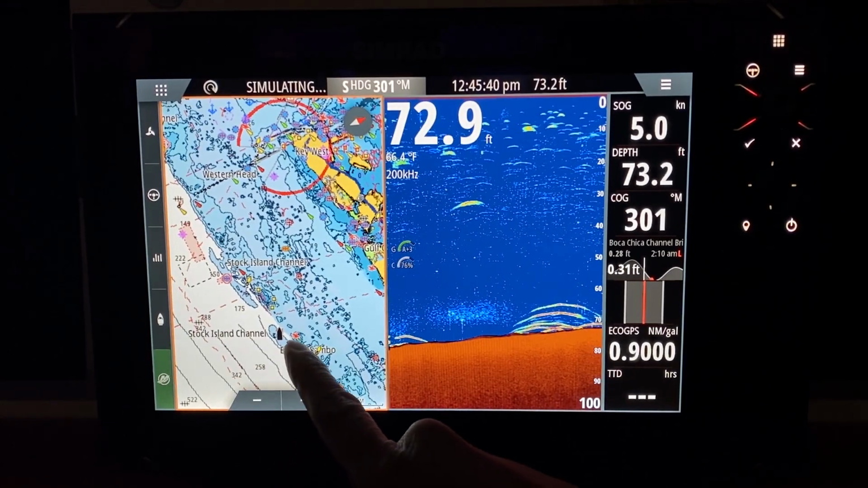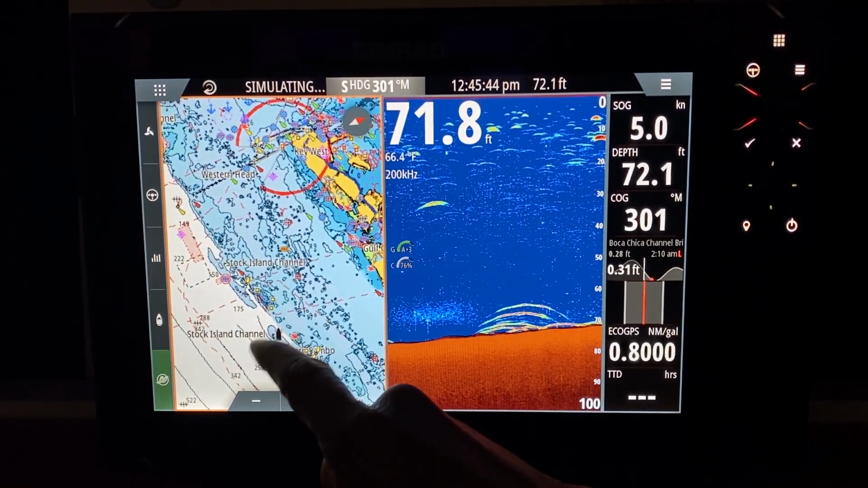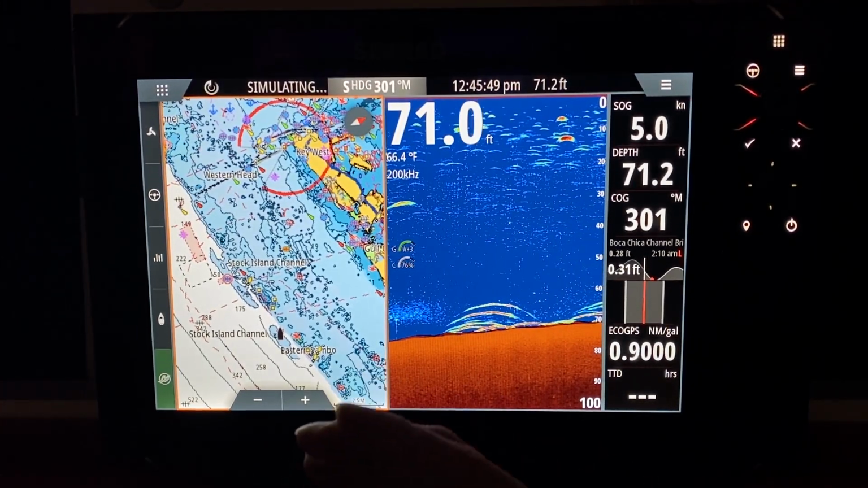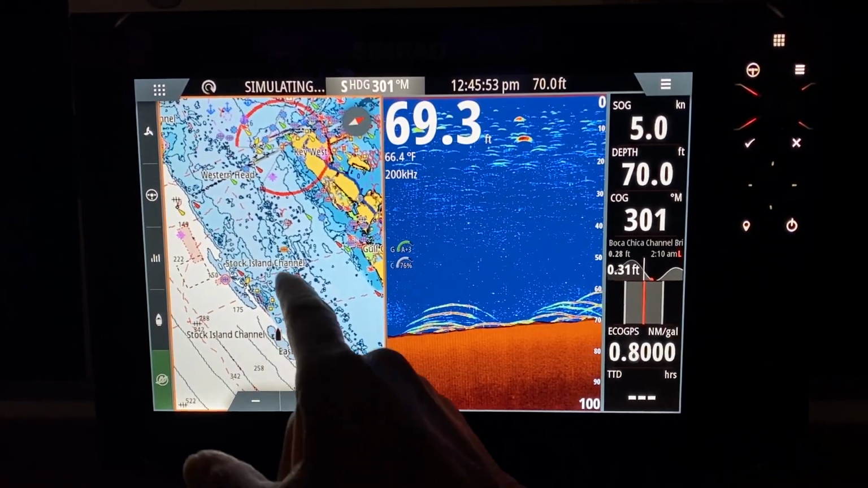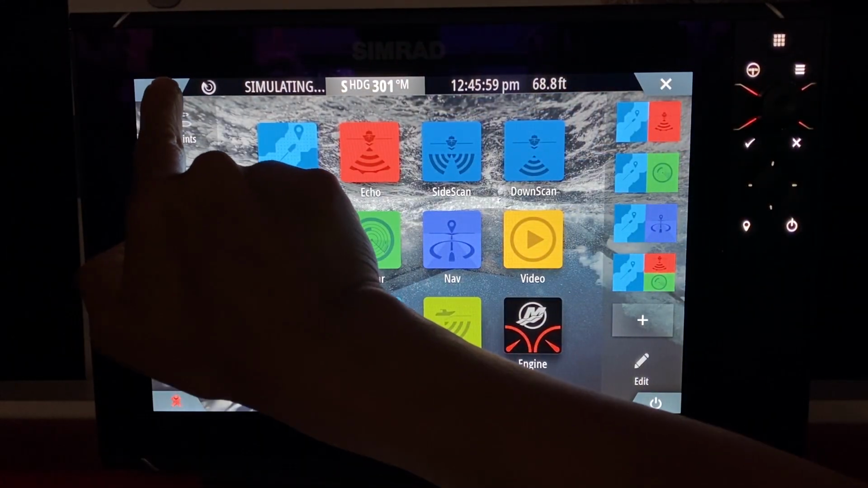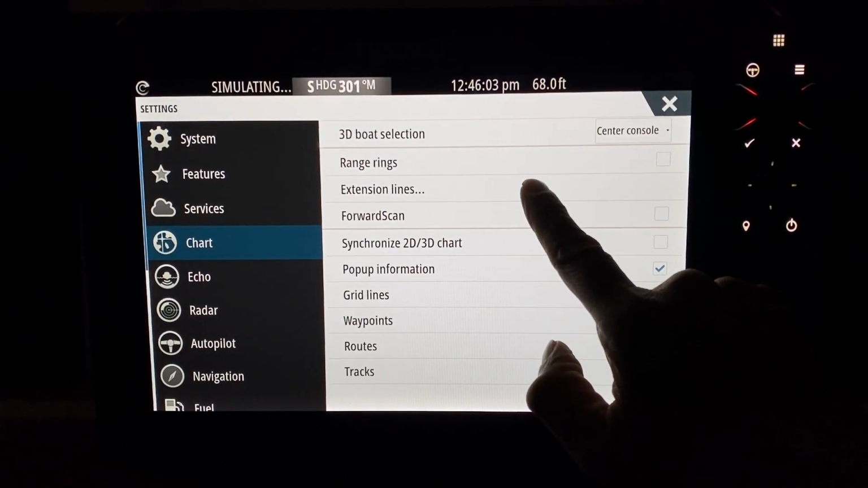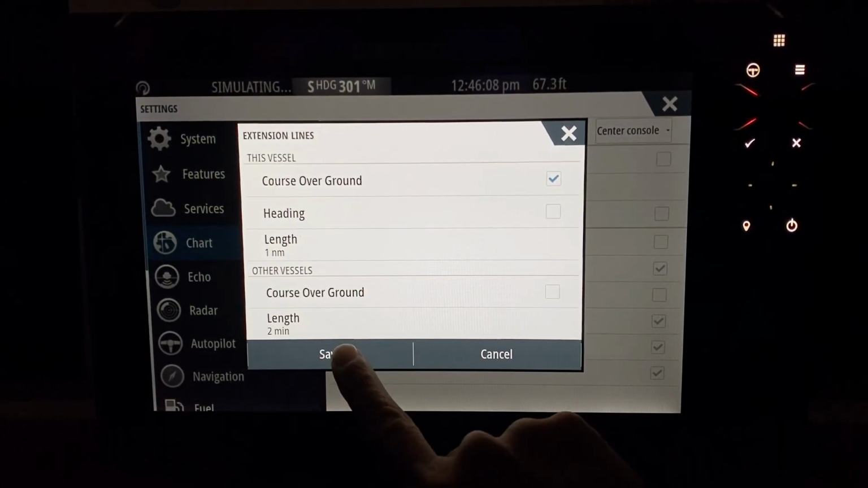A lot of the charter guys would like to put a heading extension sticking in front of their boat. If you turn on the heading extension, it allows you to keep the boat straight and not yell at the wife for driving in circles. So we're going to go to the map screen. We're going to hit the top left toolbar, hit the gear button, go to chart, turn on the extension lines, course over ground, and save it.